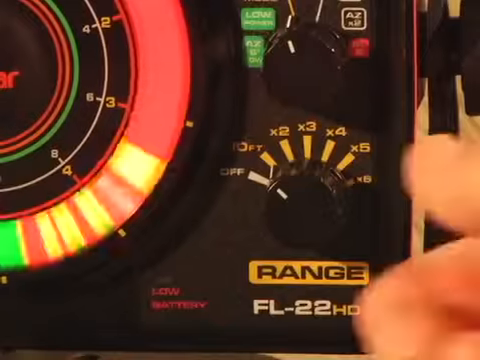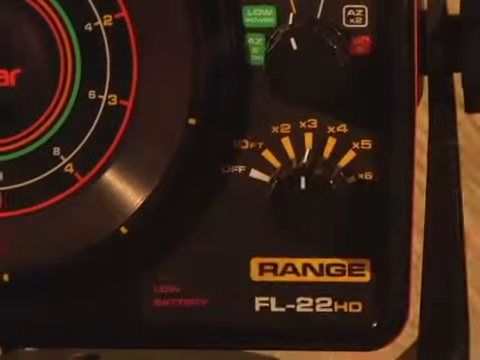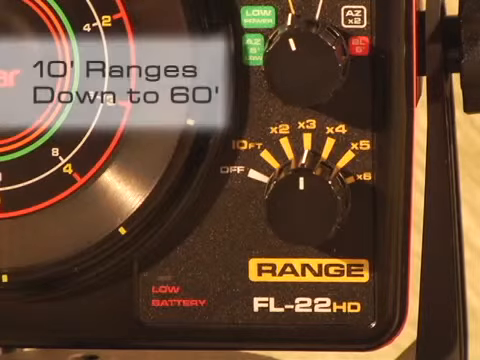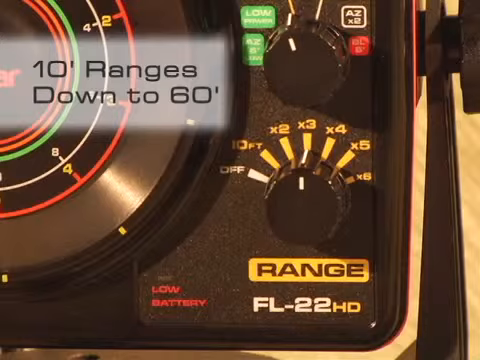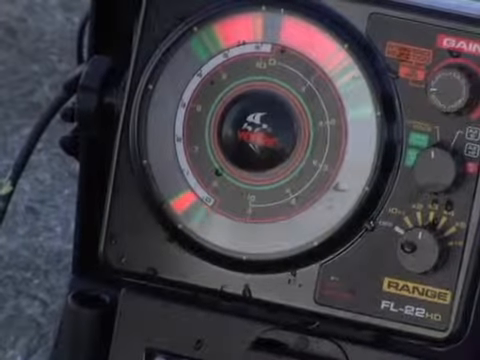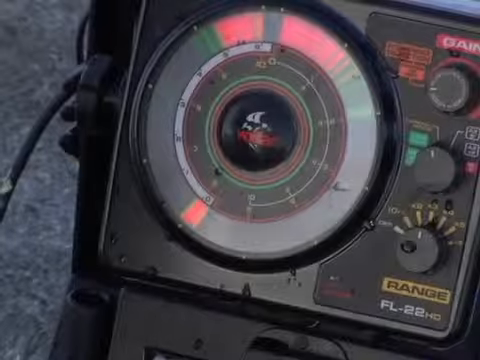The FL22 is also the first flasher to use 10-foot ranges instead of the more traditional 20 or 30-foot ranges. The FL22 offers you these 10-foot ranges down to 60 foot of water. The reason for having 10-foot ranges is that you can better match the depth of water you are fishing to the range setting you are in to maximize your display resolution to give you the very best display performance.